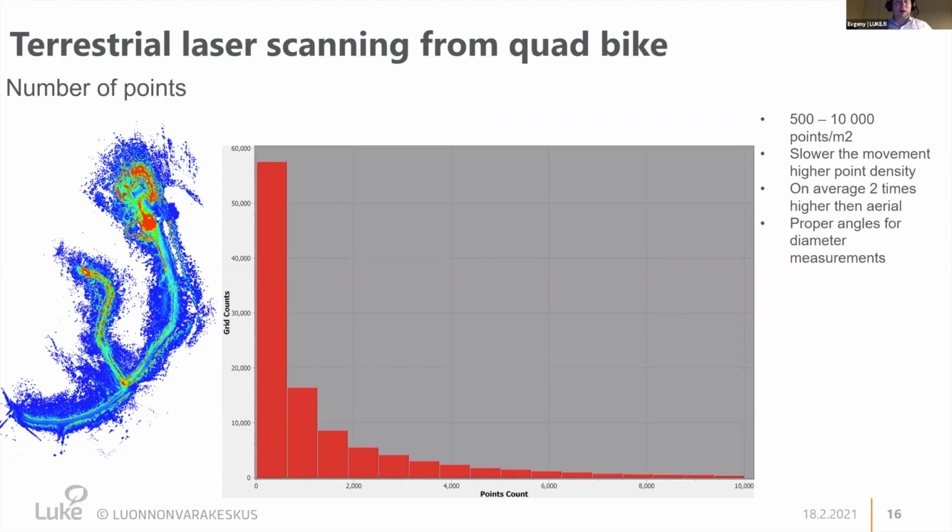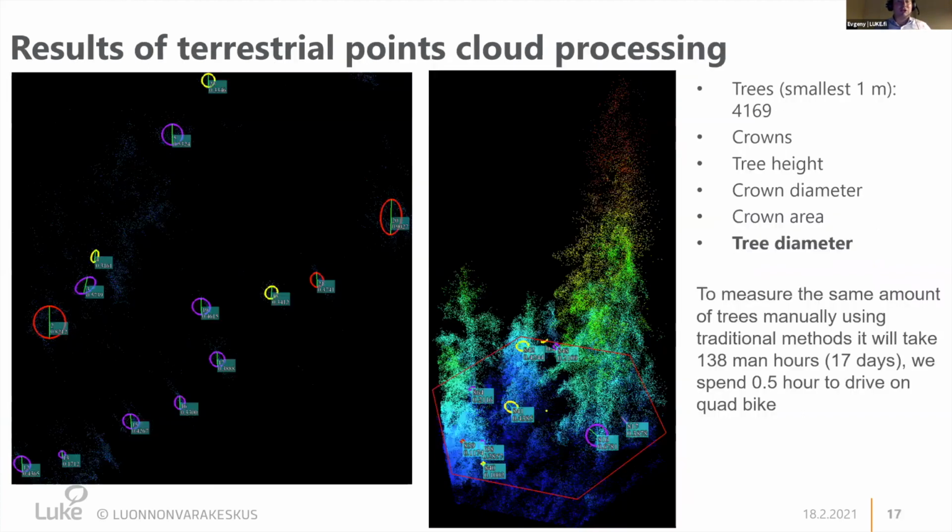This information is extremely useful, because if you fly your drone and then go with the quad bike, you can get such a dense point cloud, with such a level of detail, that you can automatically measure the crown tree diameter. You don't need to go to the field. You don't need to take a caliper. You can measure a lot of features directly from the point cloud.